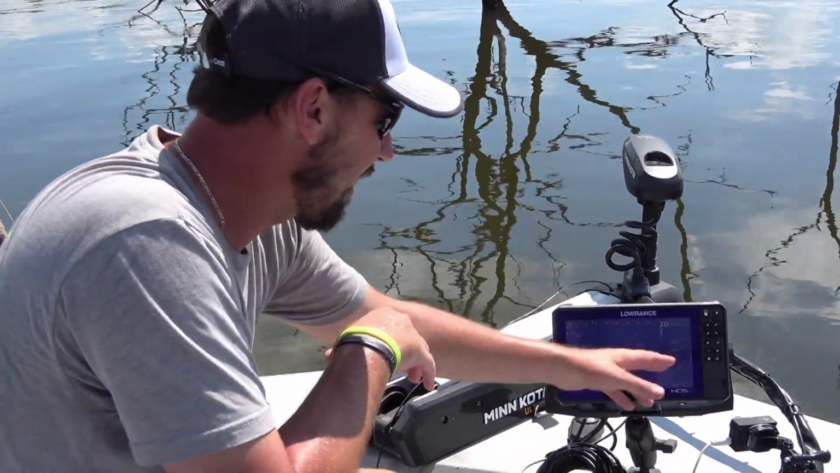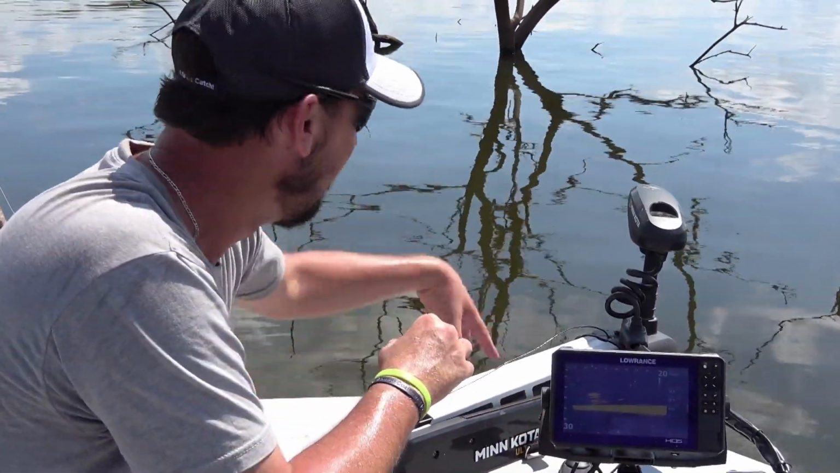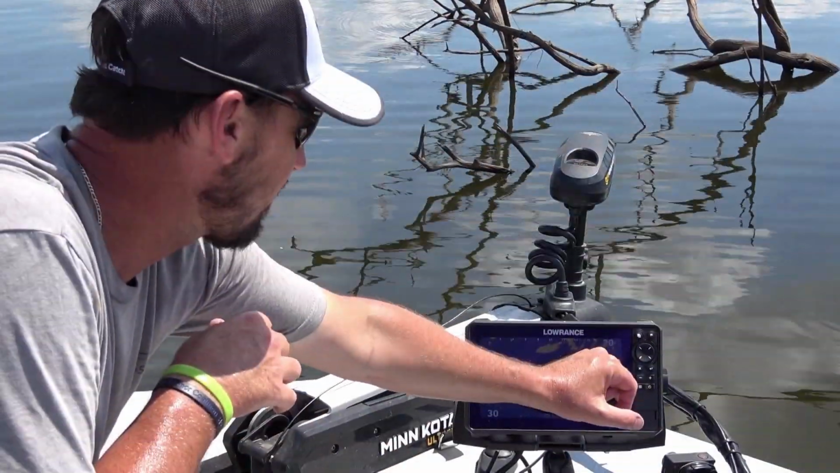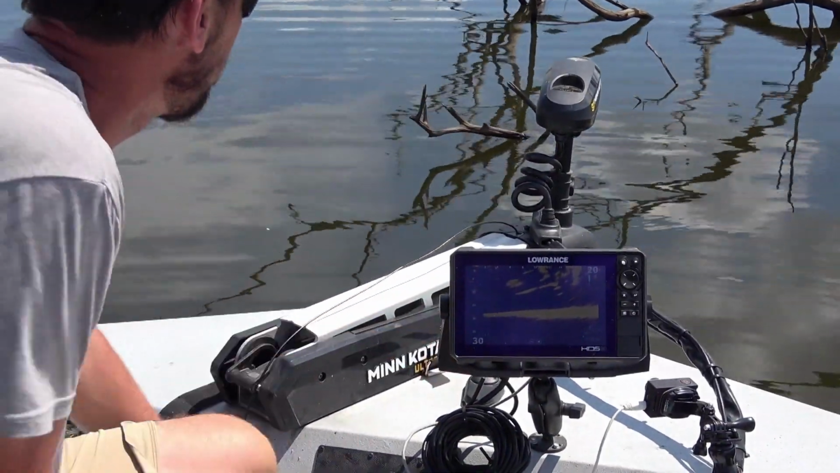It's all right there. I run the sensitivity pretty high. I'm running 93% right now, and there's not a lot of clutter in this shallower water. Just starting to see the tree, but you can see these fish right out here on this outside. There's fish running right here as we're moving in here.